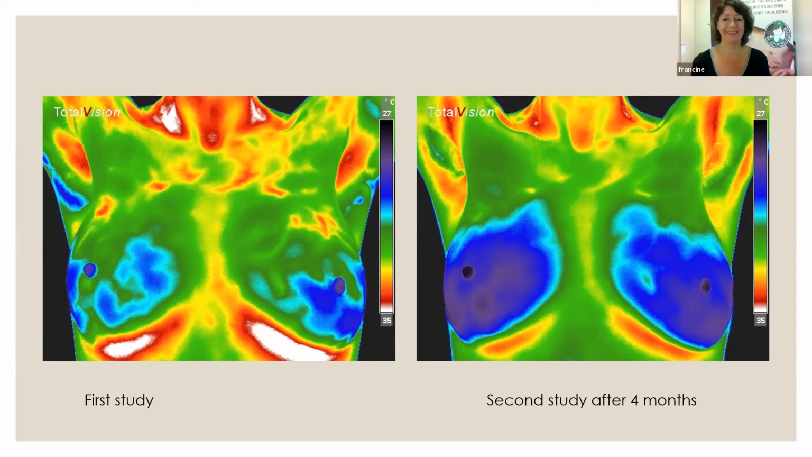Francine, I would love to piggyback on what you were just saying about the interpretation. One of the questions that I had, perhaps for practitioners that might be listening that have never received a thermography report before, is which elements you would like to see included in a thermography report, what practitioners can expect in terms of the information it provides, and when perhaps to ask more questions.